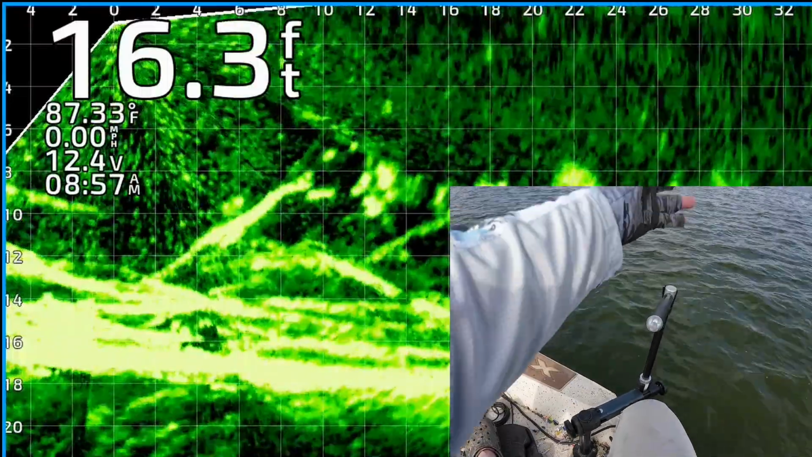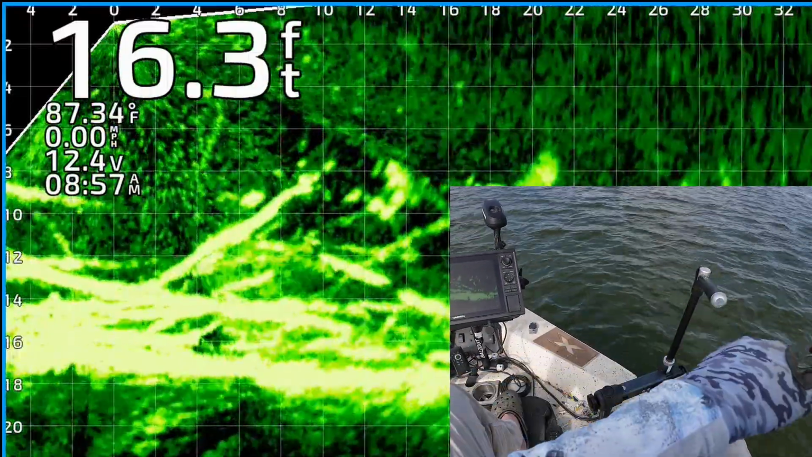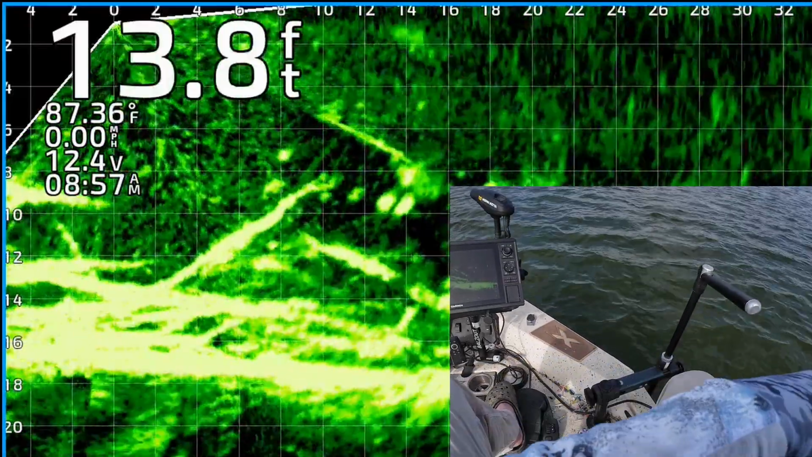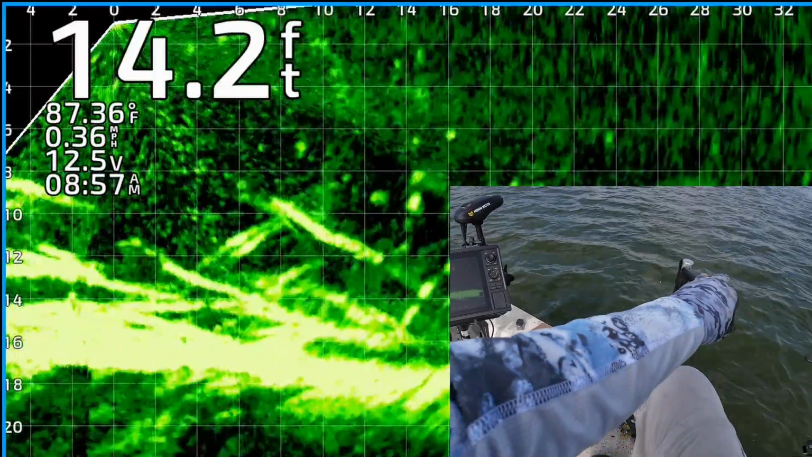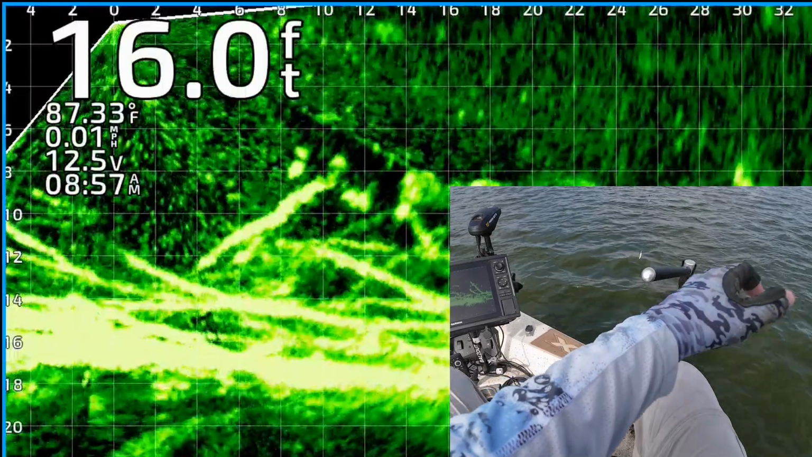Okay, there's a cluster of fish right there. There's my jig and weight coming right on top of them. Hopefully, one of them will be a crappie, and he will eat the jig. Alright, I lost track of that jig, so I'm going to reel it up, throw it out there again.